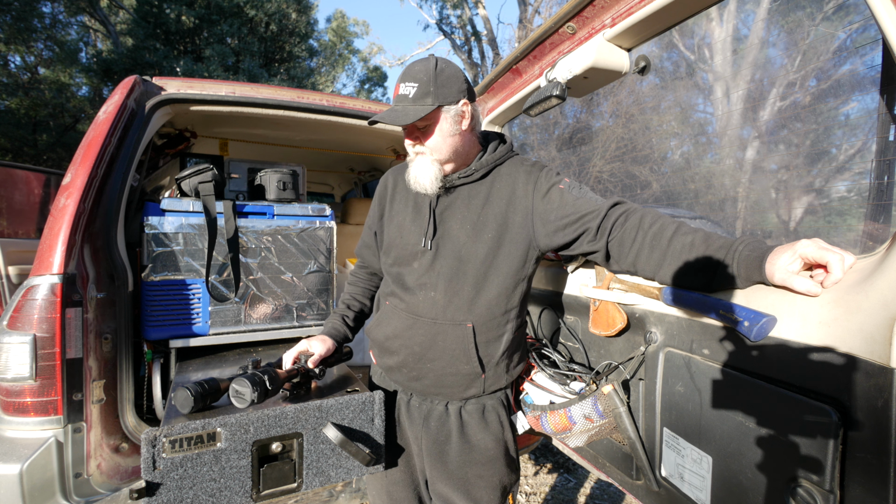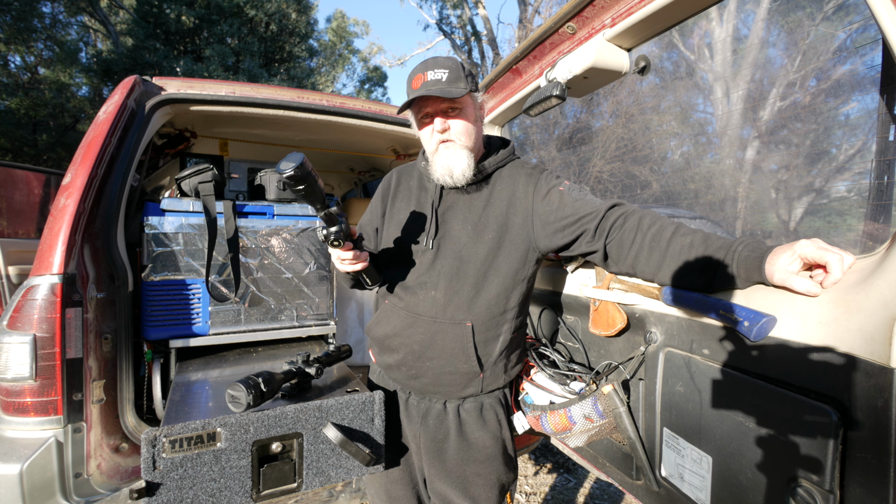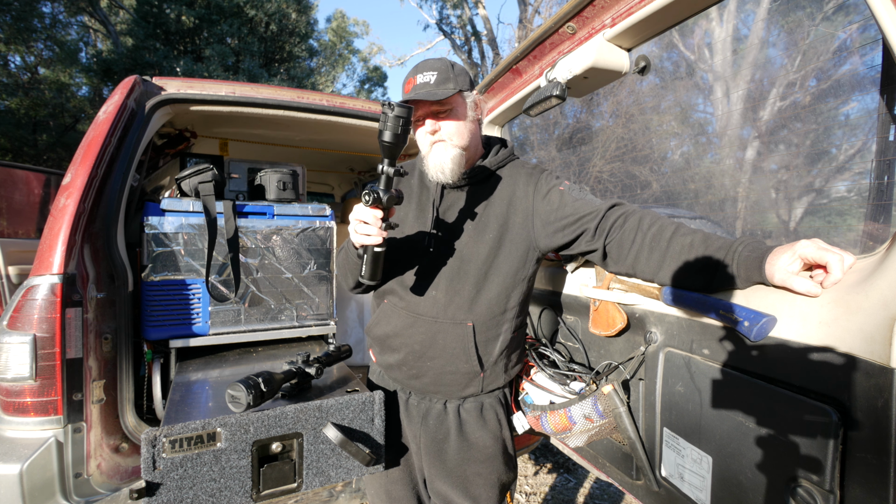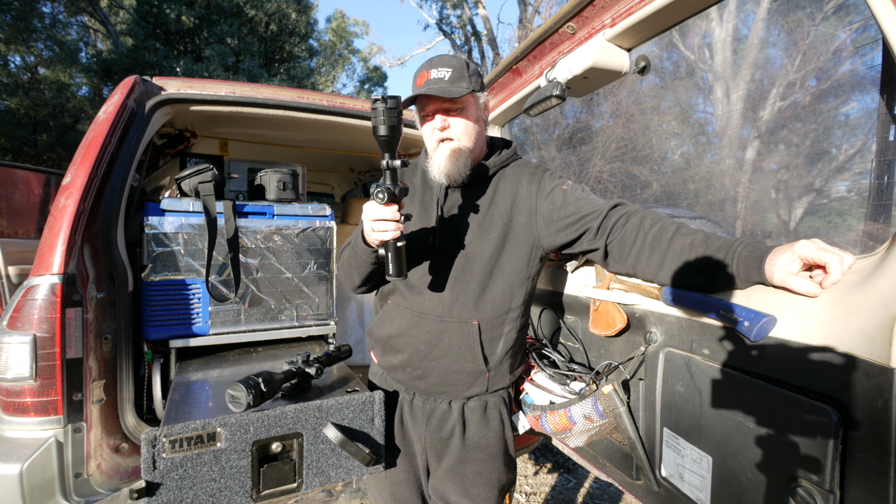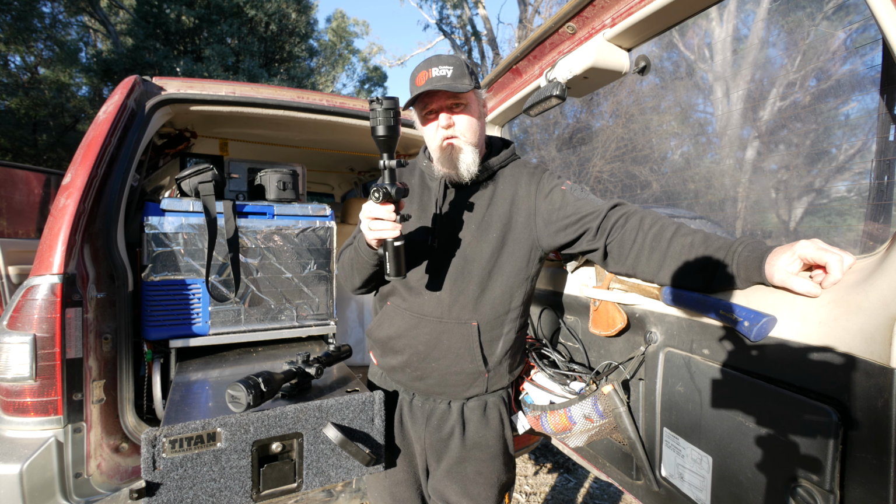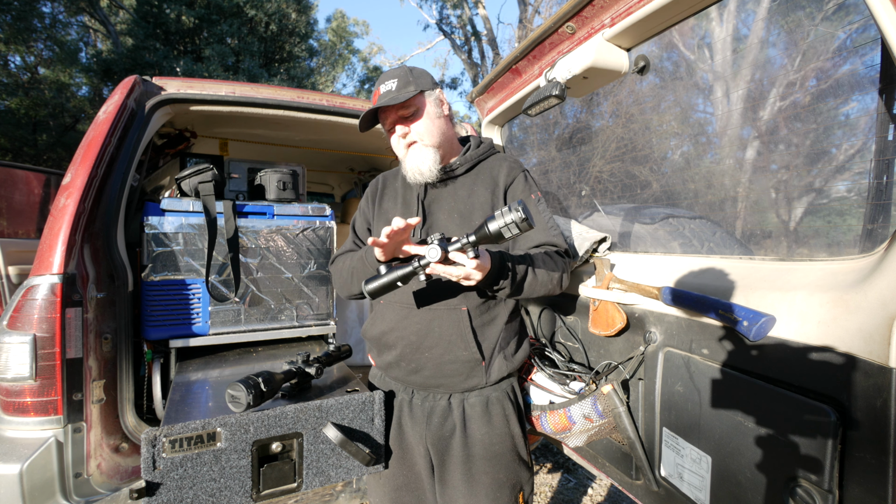But if you're shooting realistic distances and you're shooting fox-sized animals and that, this guy at 6,500 Australian, you won't really feel you're missing out on much. The image in this is still fantastic. I'm still very happy to use this.